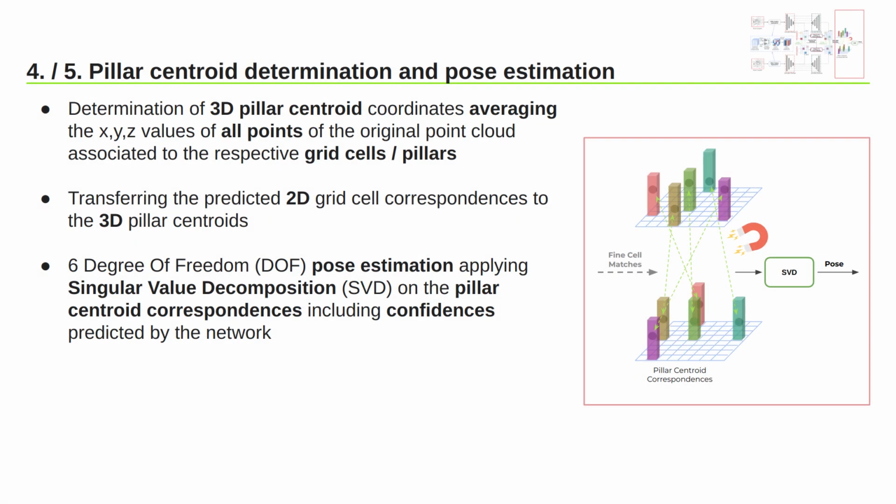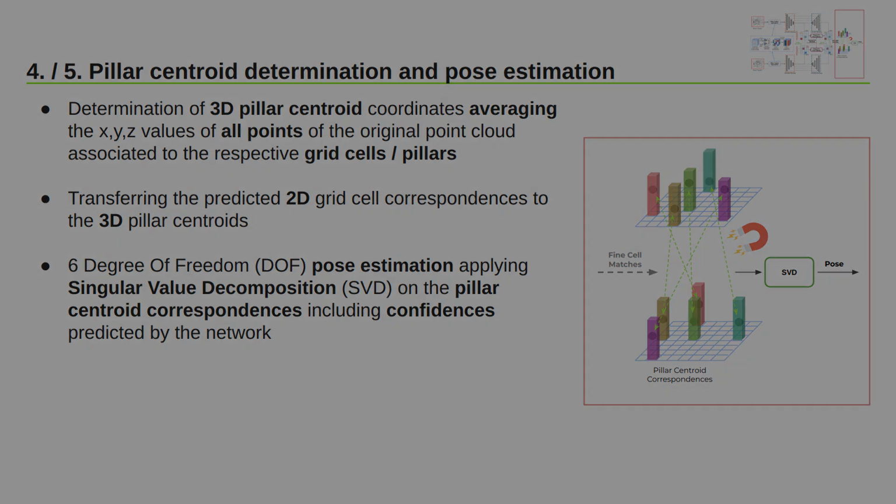Now, in order to be able to recover a 3D pose from the generated correspondences, we need to pass three-dimensional point coordinates to a pose estimator like singular value decomposition. Therefore, for each of the grid cells featured in the set of correspondences, we calculate the pillar centroids by averaging the global 3D coordinates of all points which were aggregated by the voxels in step 1, associated to the respective pillars. Finally, using the 3D point correspondences with their confidences generated by our network, we can perform pose estimation via an arbitrary 3D transformation solver, like SVD.